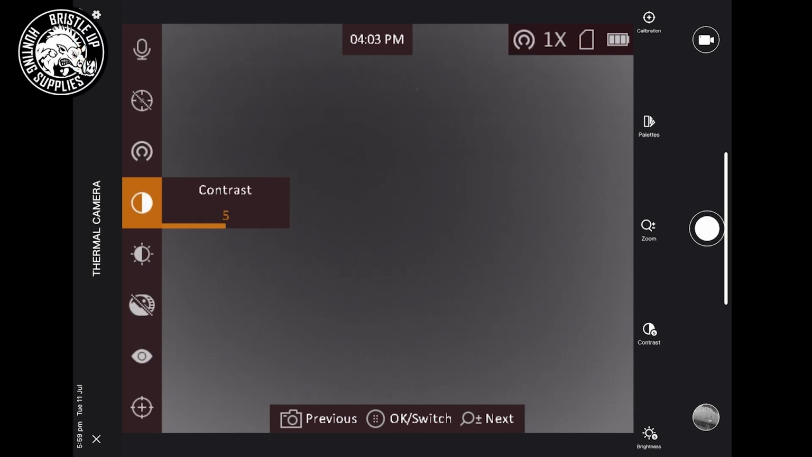And then we move down to contrast. You can play with that. I just leave it on 5. I played with it a bit, but I still find 5 to be the best. Same with the brightness. Then we move on down. Image Pro is just Hikmicro's attempt at making a more advanced, I guess their version of what they think is a better image. So if you go Image Pro, it'll adjust the image using the algorithm to make it look better. That's the idea of it anyway, but I prefer the standard image.